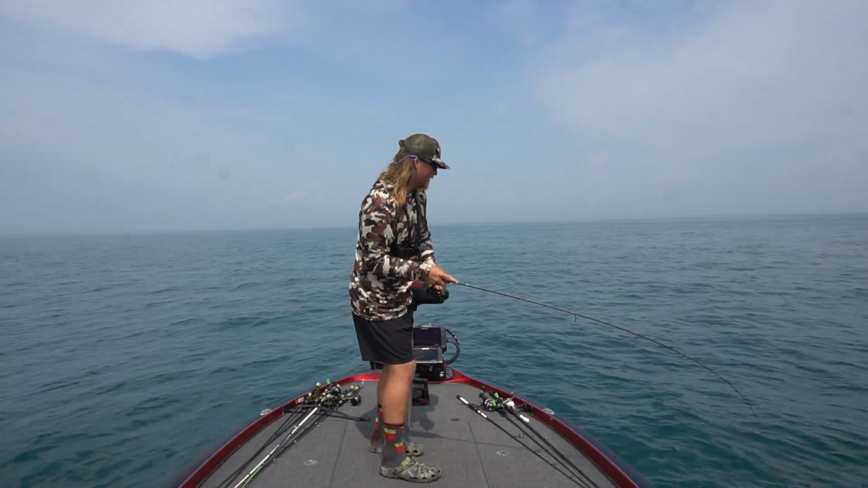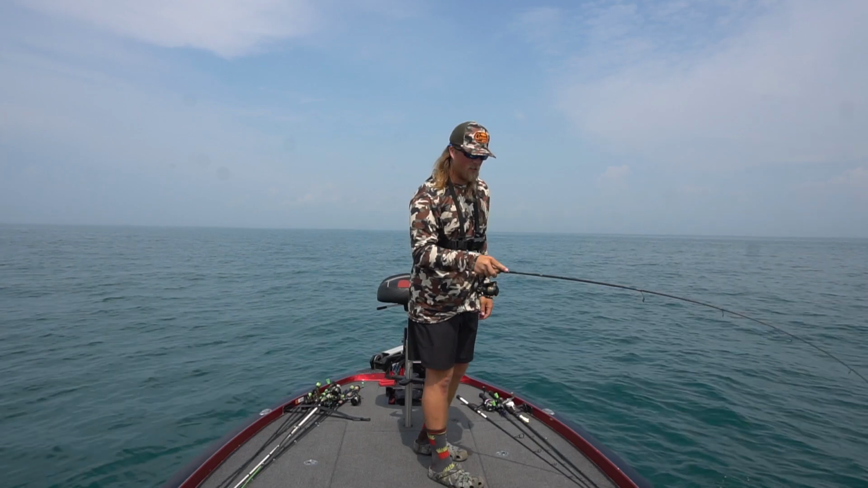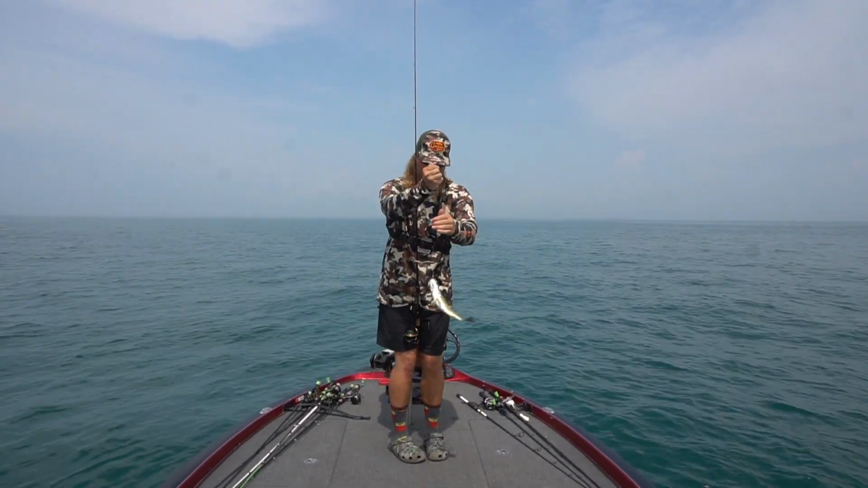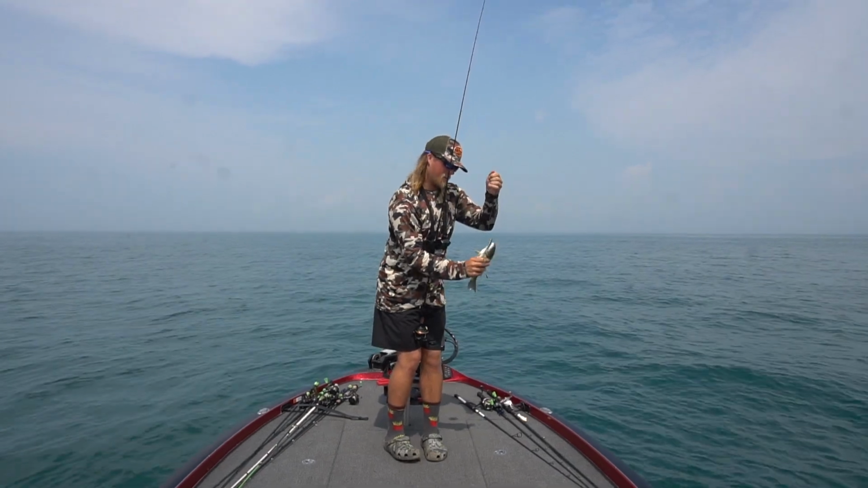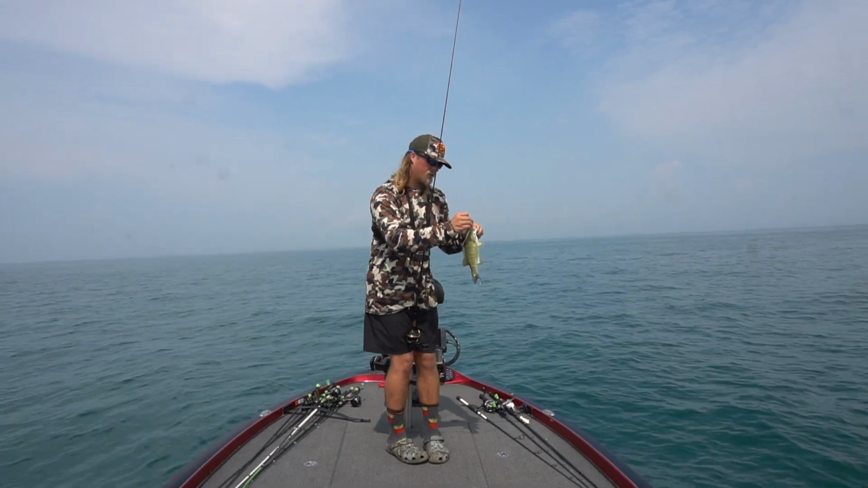Fish on. I just moved spots probably like 100 yards away and just got here, and there's a bunch of fish on this spot. Dang, they're all over the place. Little guy, but it's a fish. If there's little ones, there's gotta be one big one in here somewhere.